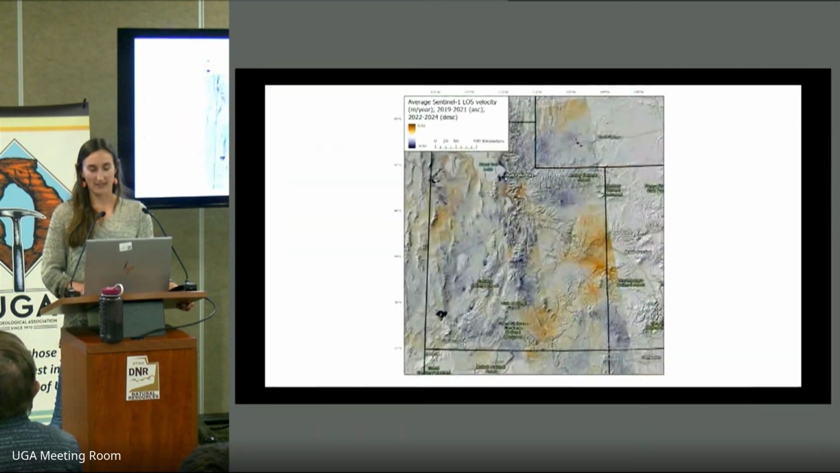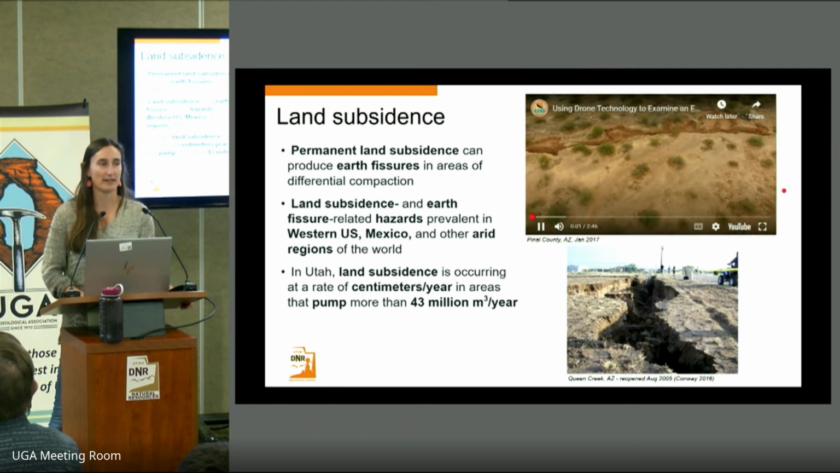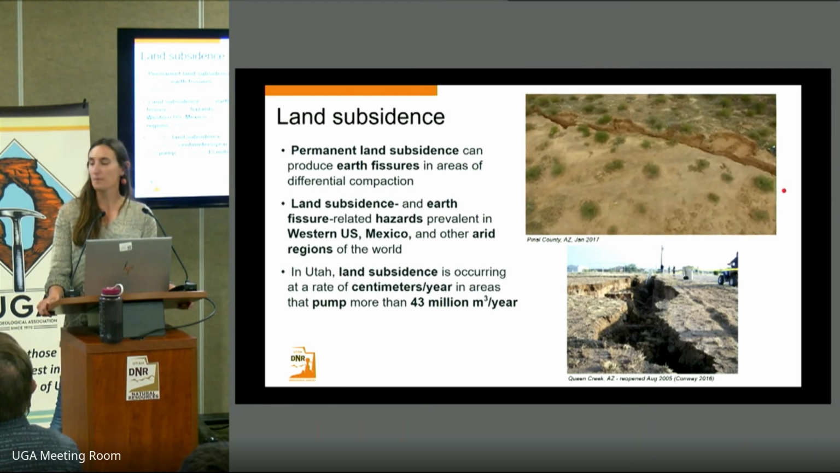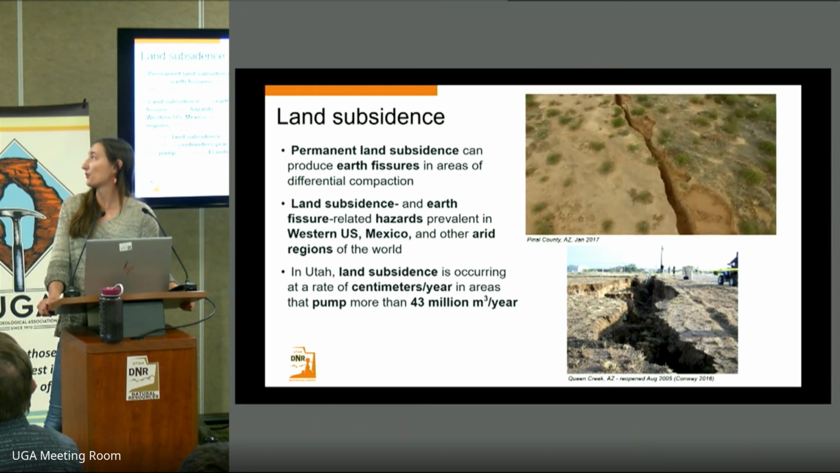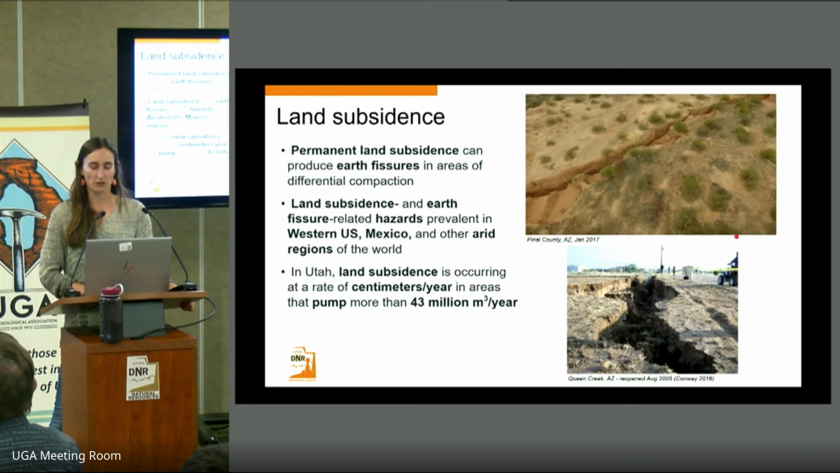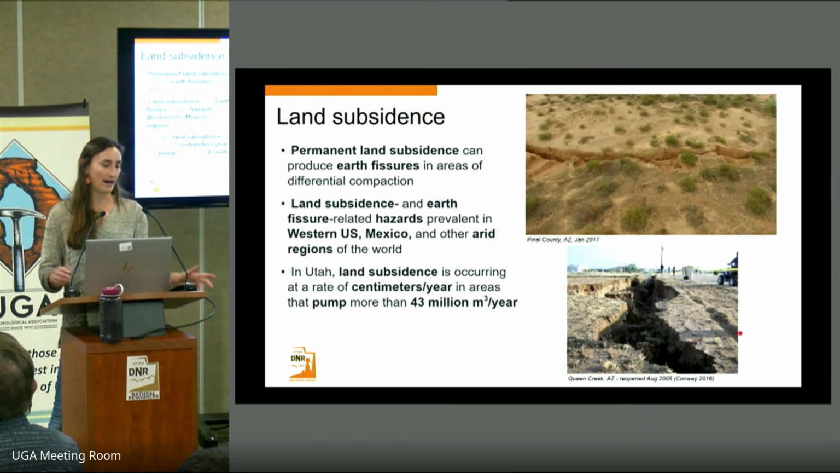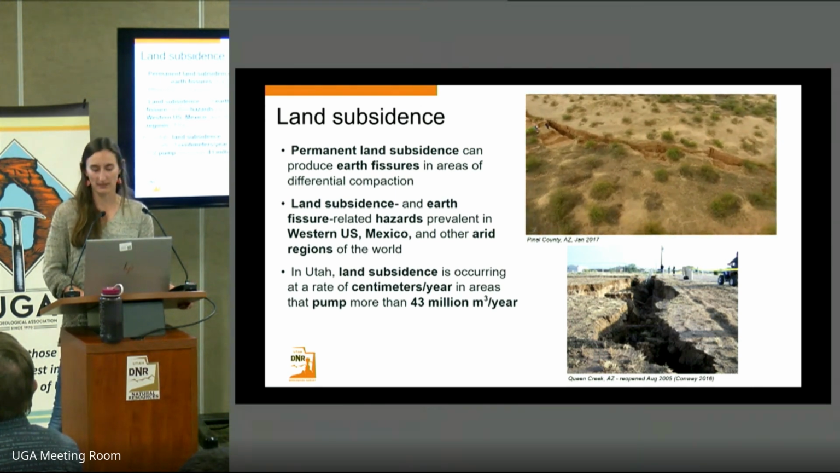Here are some examples of earth fissures that have been observed in Arizona, where this is a particularly serious issue. That top imagery is some drone footage that's on YouTube of one of these earth fissures that's opened. And the bottom figure also shows the extent of earth fissuring in an area where we do have buildings and roads that can be directly affected by these fissures.